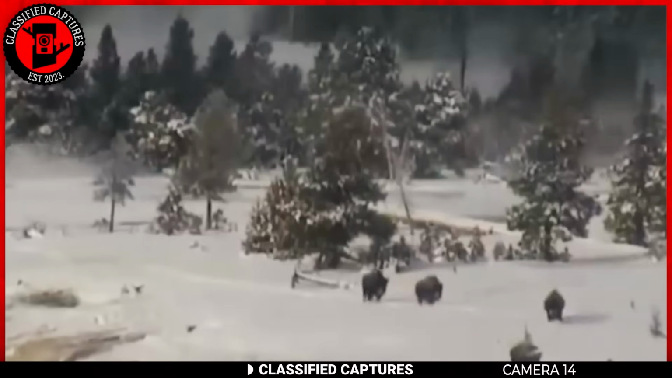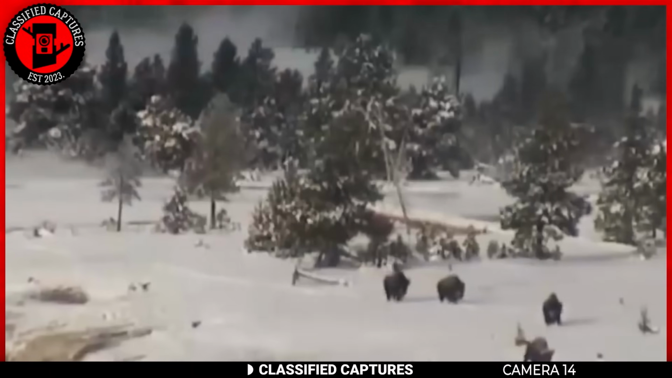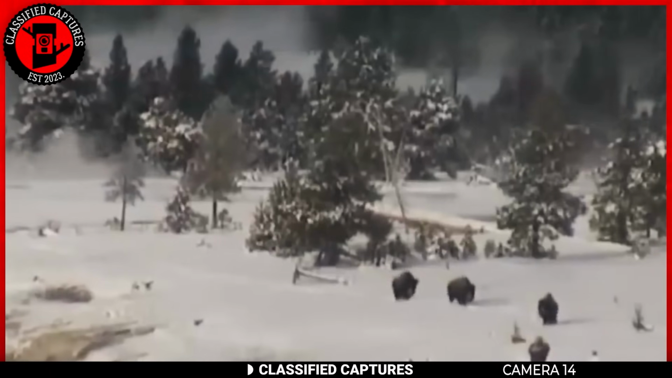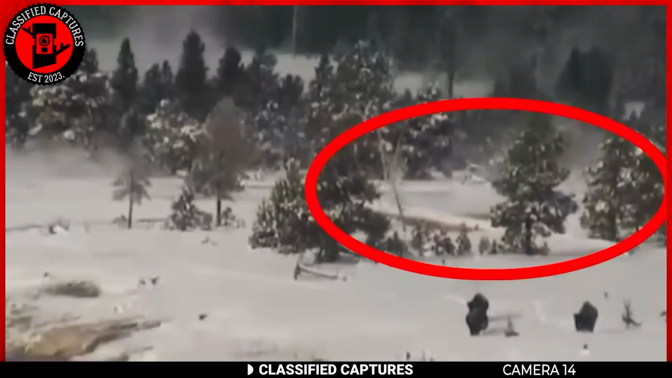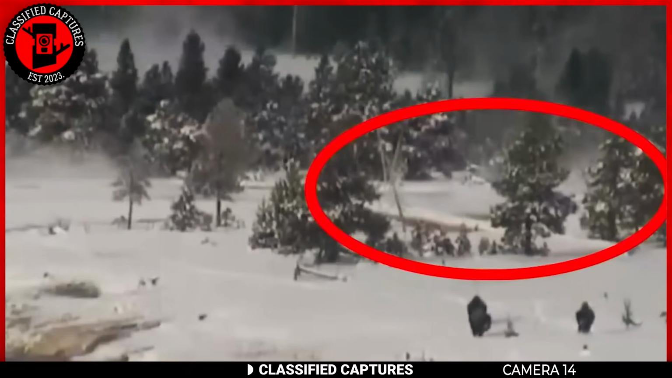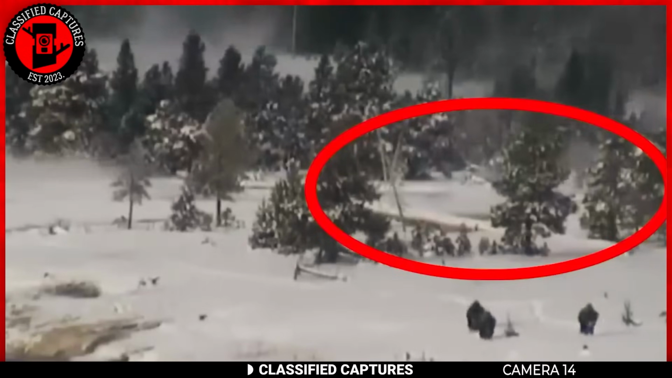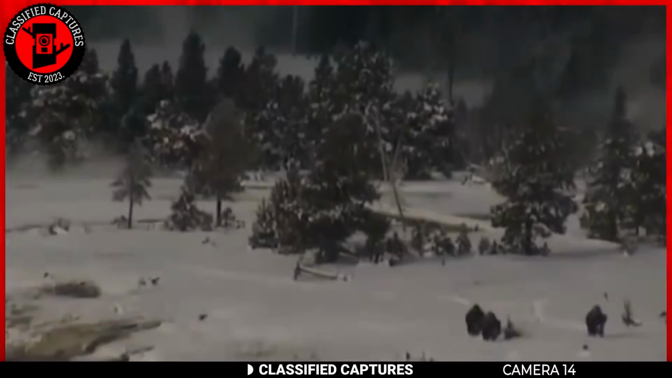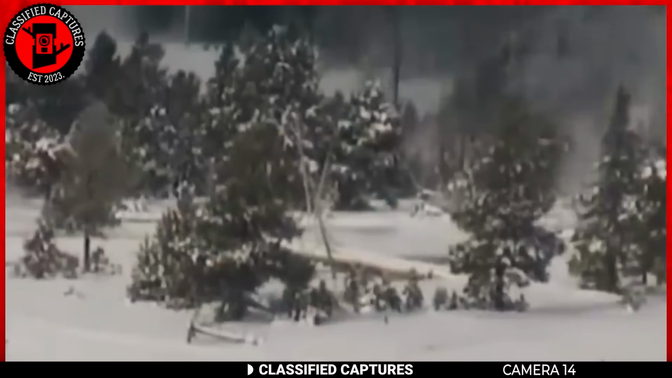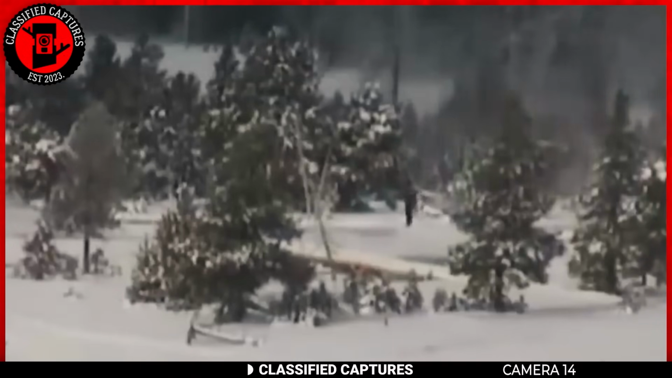This footage starts off as an innocent one of buffaloes, and it might have stayed that way if you don't pay attention to the footage. But once you start paying attention, you see it. There in the top right corner of the clip, there's a figure moving from the right to the left. Judging by its size in relation to the buffaloes we see, we can tell it's massive because if you know anything about buffaloes, you know that they are massive.